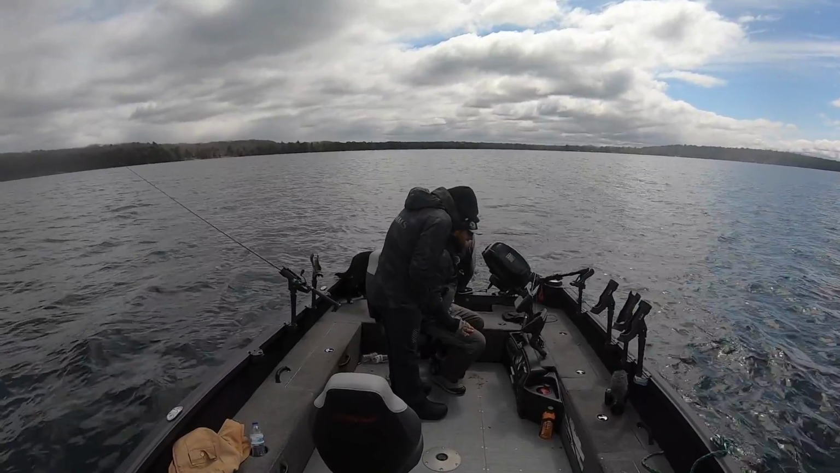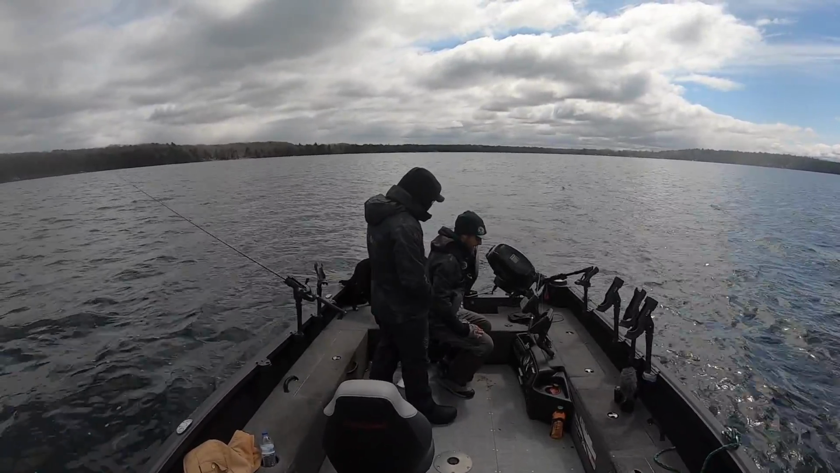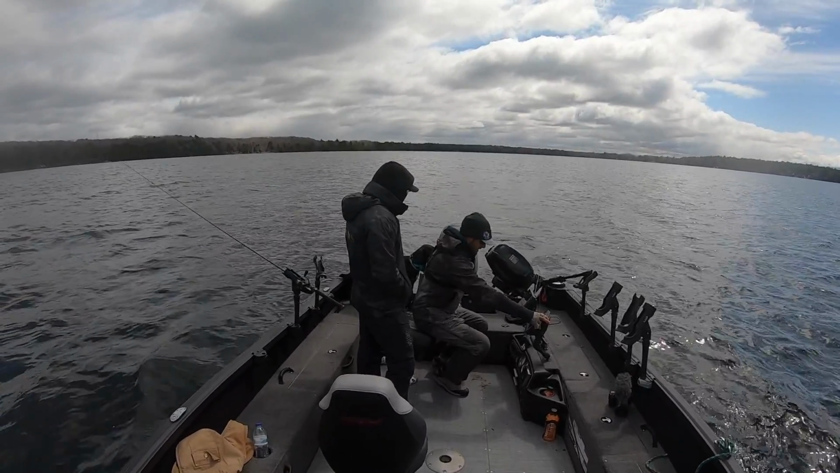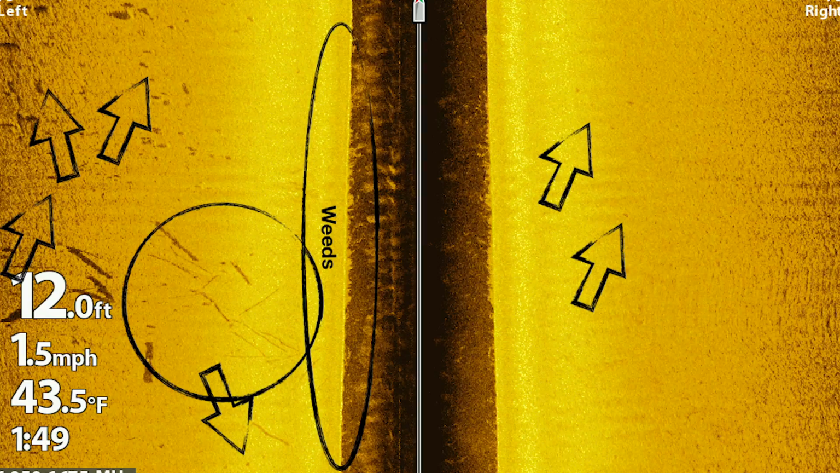A couple, 2-3 fish there. So there's a very big pot of fish off the left side of the boat right now. I'm sitting in 11, 12 feet of water. I'll go ahead and take a screenshot. There's a little bit of weeds right under me right now.